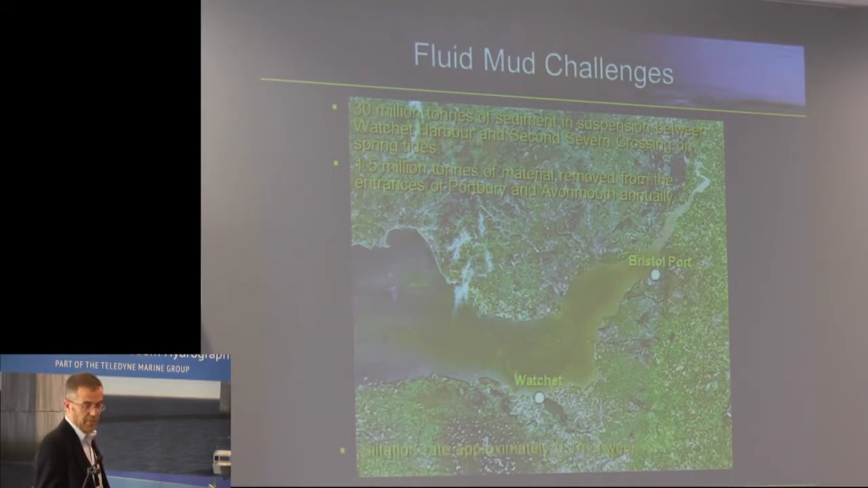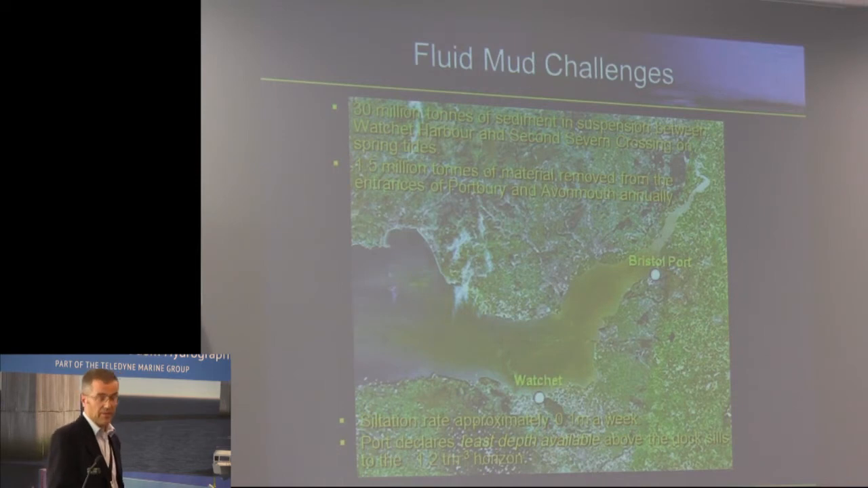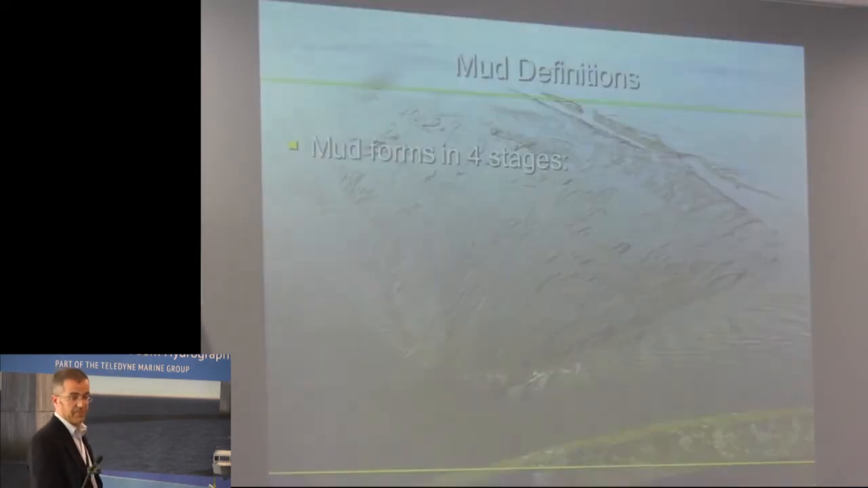which is a lot of material. Both those entrances silt up at about 10 centimetres a week, and it's not just the top of the fluid mud we're measuring there. This is the navigable horizon or the navigable bottom, which I'll touch on later. So we do have some pretty brutal siltation as well. And that's where we declare a navigable horizon of 1.2 tonnes per cubic metre. And that is what we chart at the end of the day.